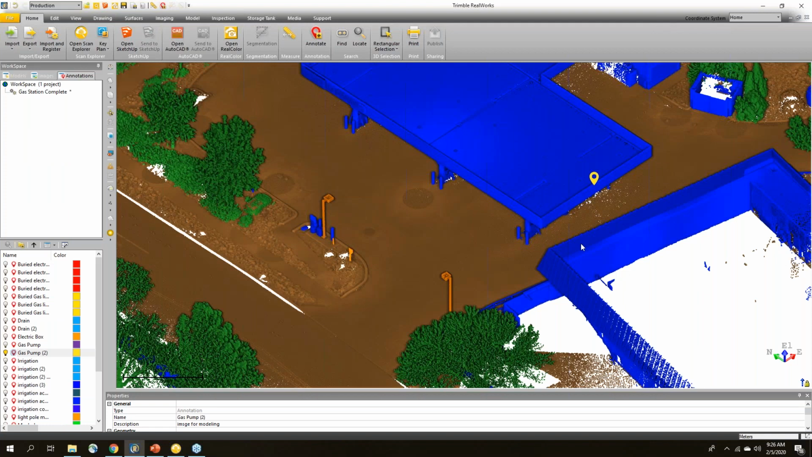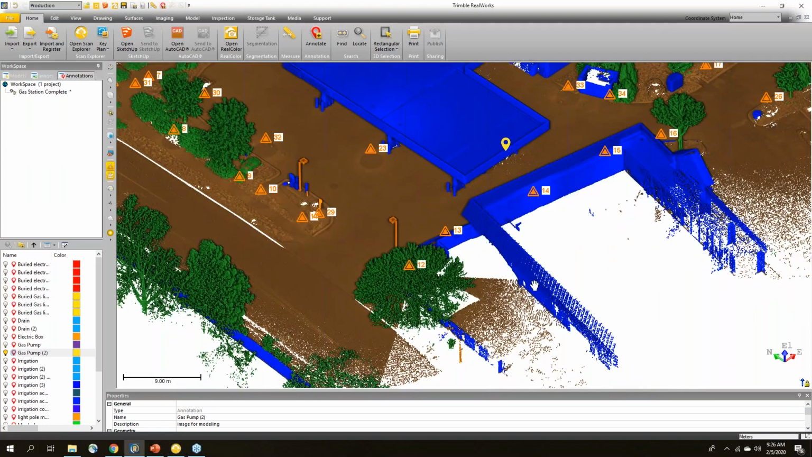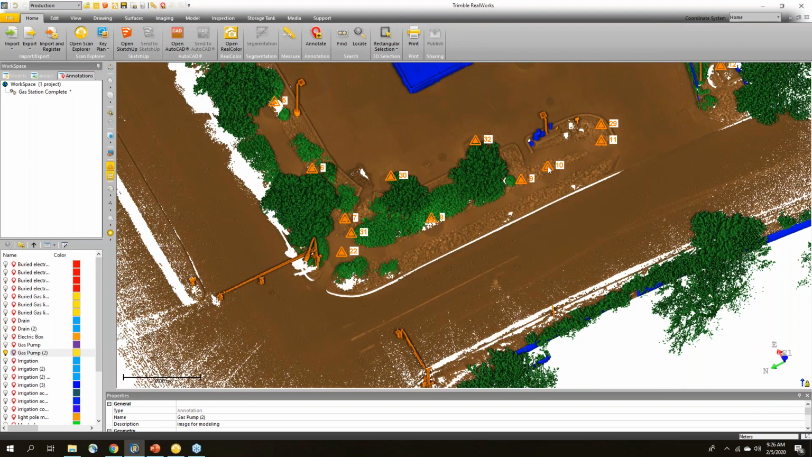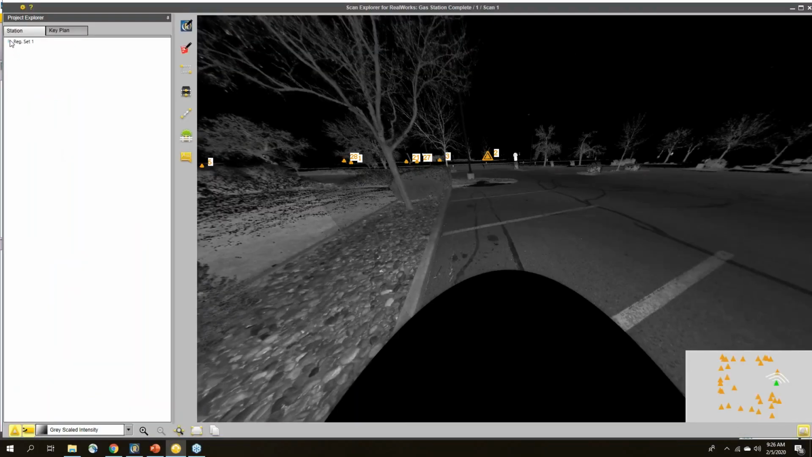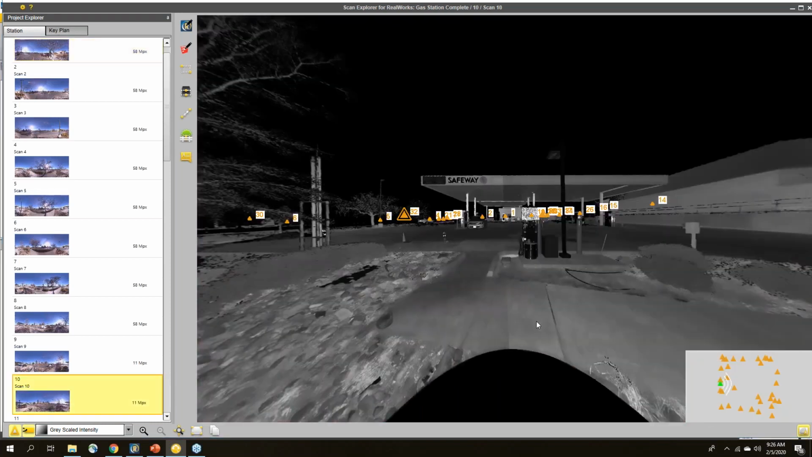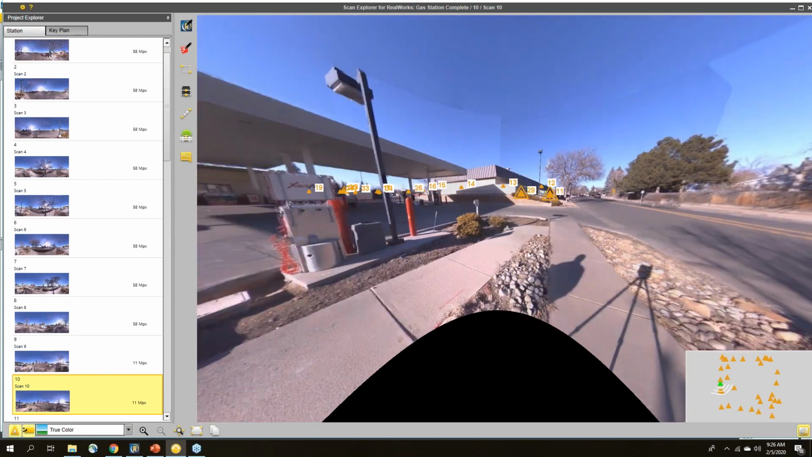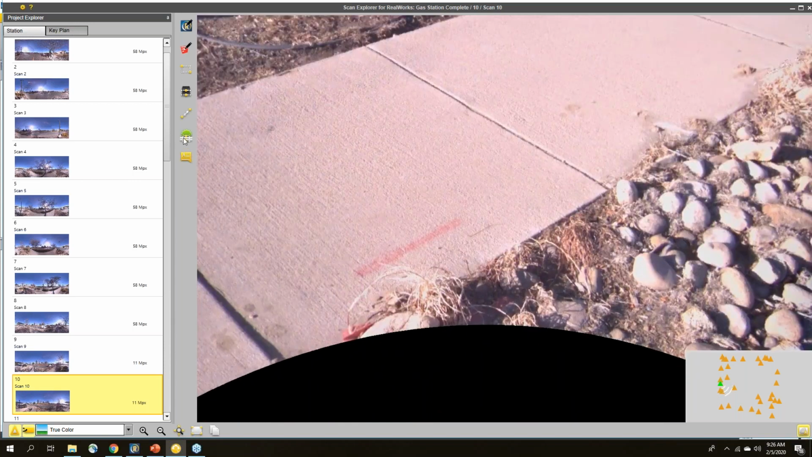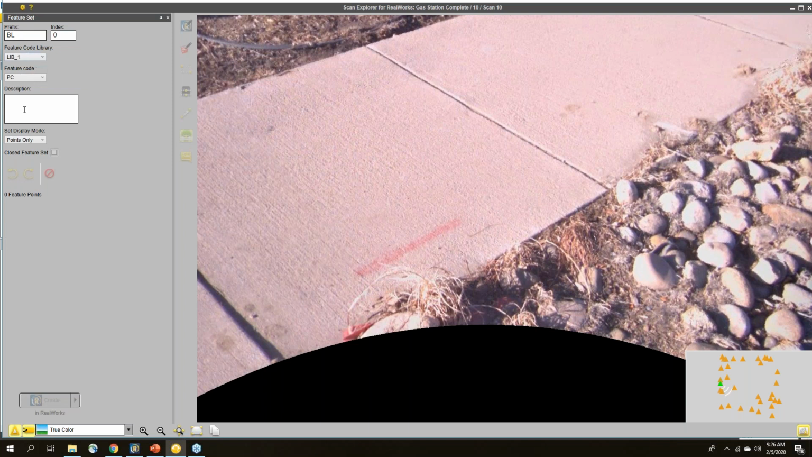If I was to look at my 3D view, I can turn on my stations over here, and by station, we'll say station 10, I know that that was over by where the line markings were. I can go there to station 10, change this to true color, and then those annotations let me know where to look. I knew to look by station 10, so then I can come in and add maybe a feature code in here. So I could create like a buried line, give it a description, buried electric, and then select a feature code right there.